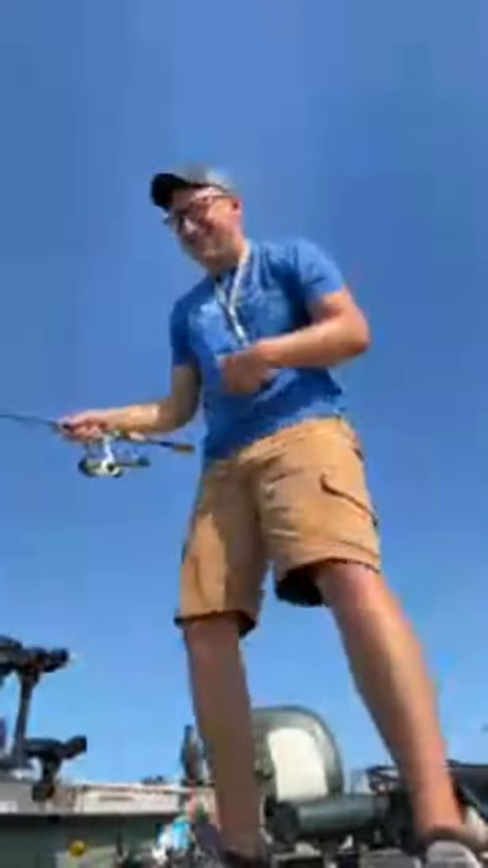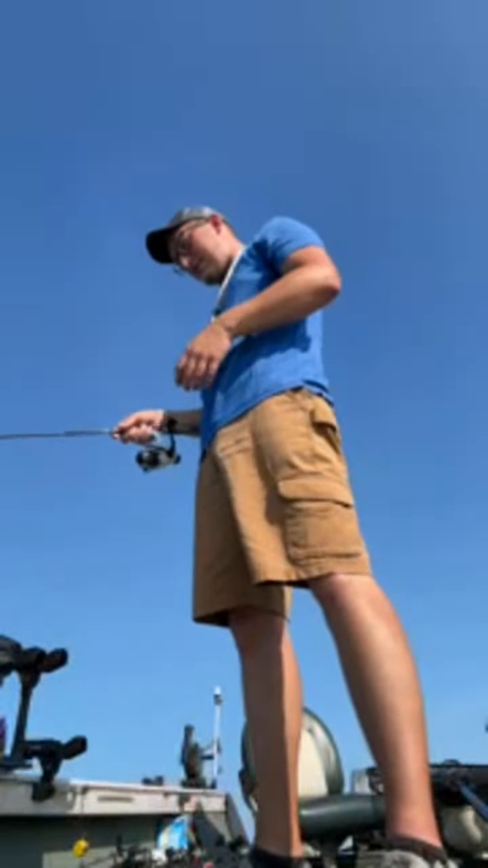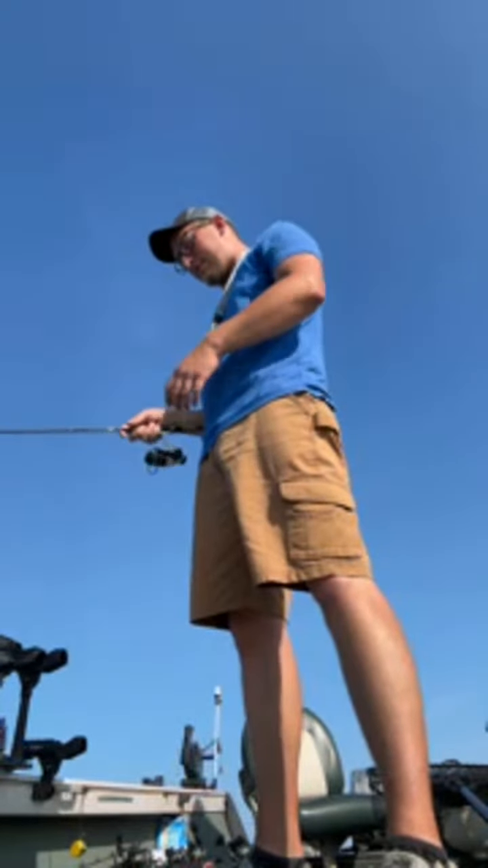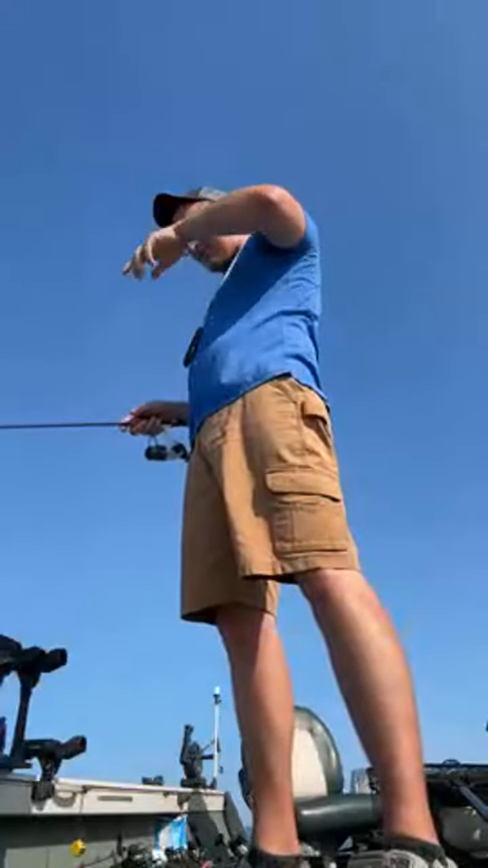Yeah, well, that was a piggy. Oh, here's a fish over here. Okay. That fish is a little deeper. That's also concerning me. I don't want another sheephead.